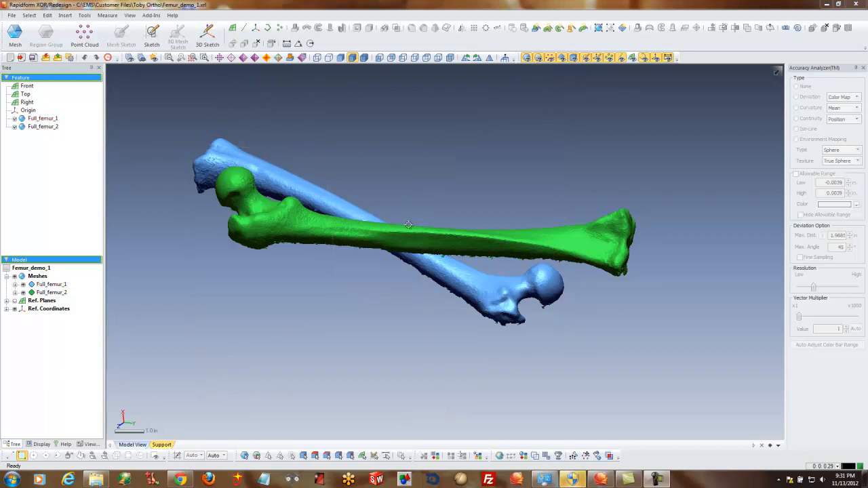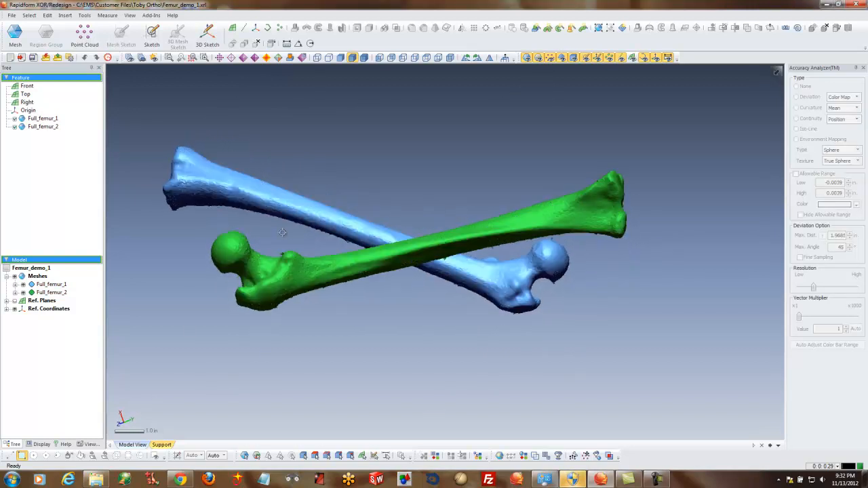So let's go ahead and go in here and just show some of the things that you can do in the Rapidform software. Now, we had scanned the femur bone, and really because of the way we fixtured it, there's no way to scan 360 degrees around the femur. So we actually had to set it up, scan it, save that file, flip it over, scan it again, and save that file. And that's very typical of a lot of things. You're not going to be able to scan them in one setup just because of their shape, whatever it is.